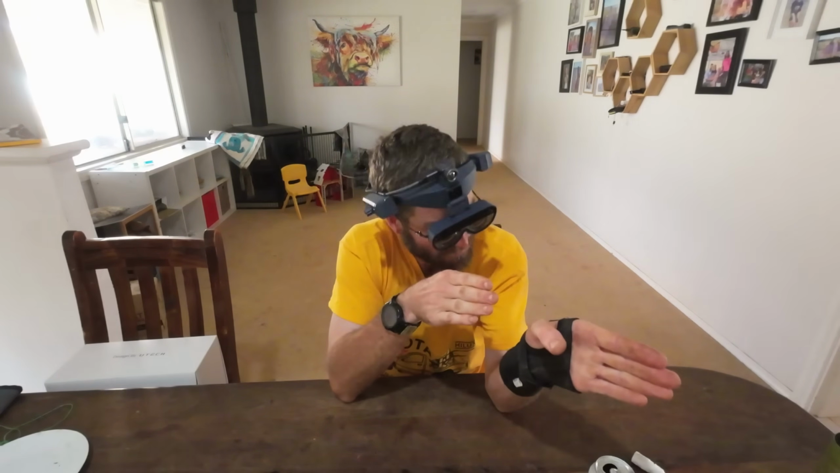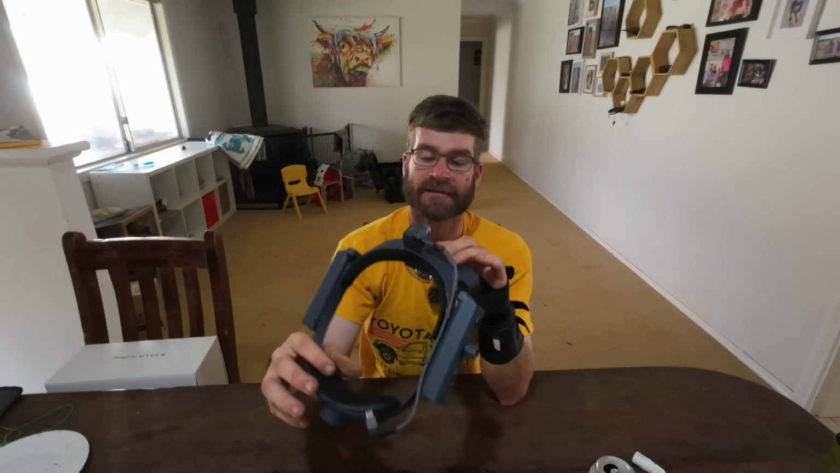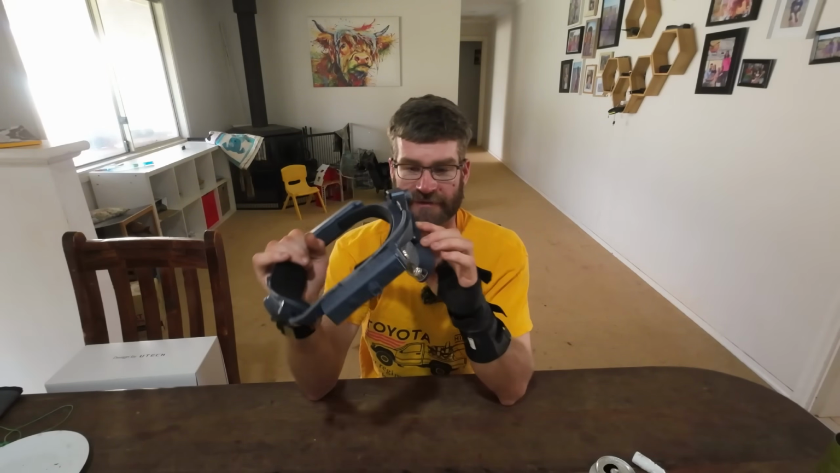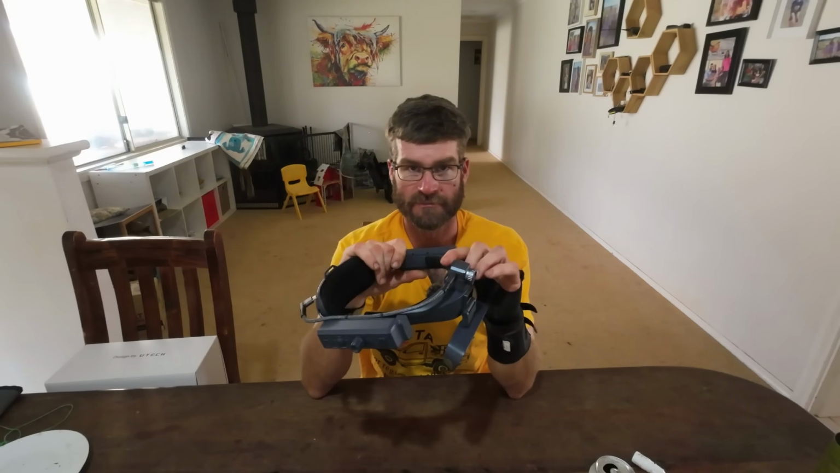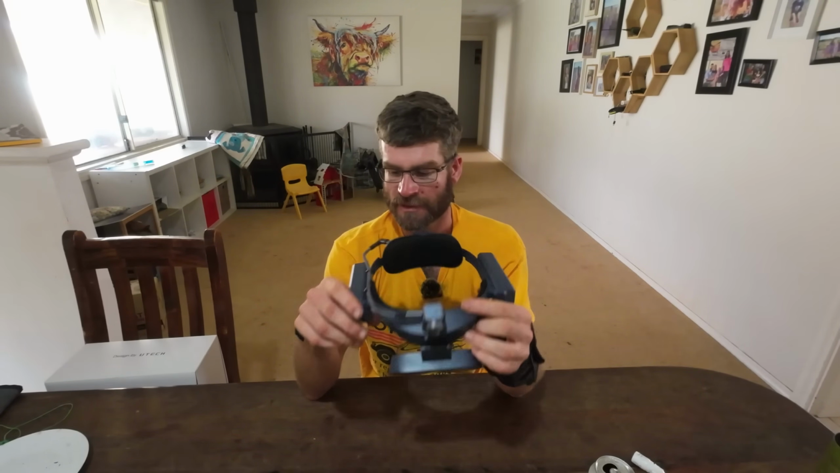I was playing around with that quite a bit, trying to line up both so I could true it up. And another part being that the camera was not very sensitive to infrared at night time. So potentially you could insert a different camera module up there that would be more attuned to night vision.